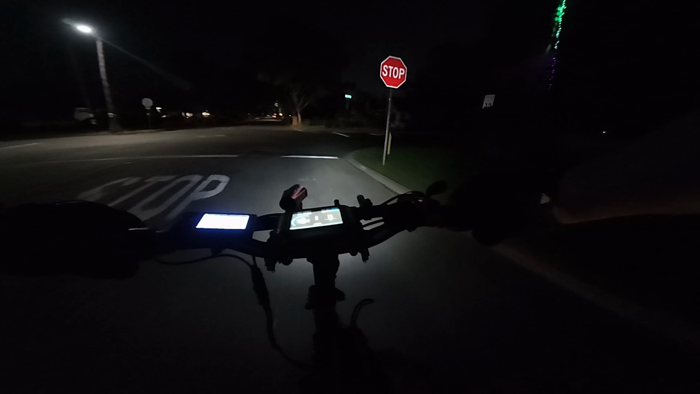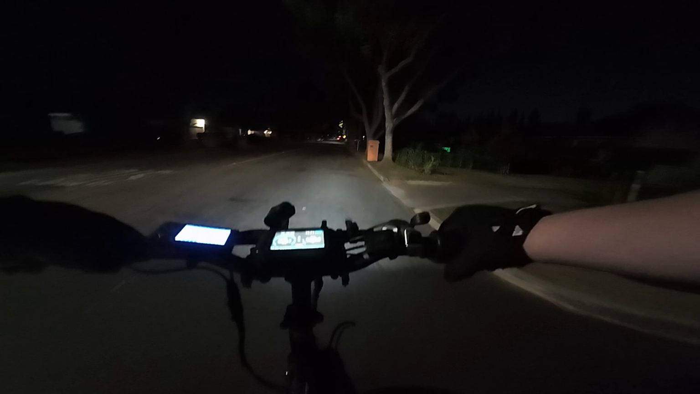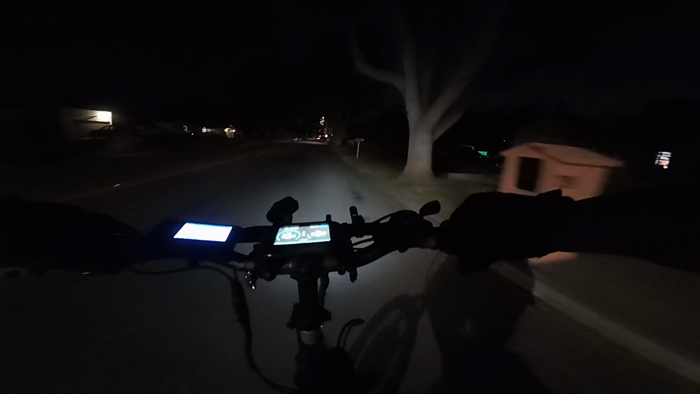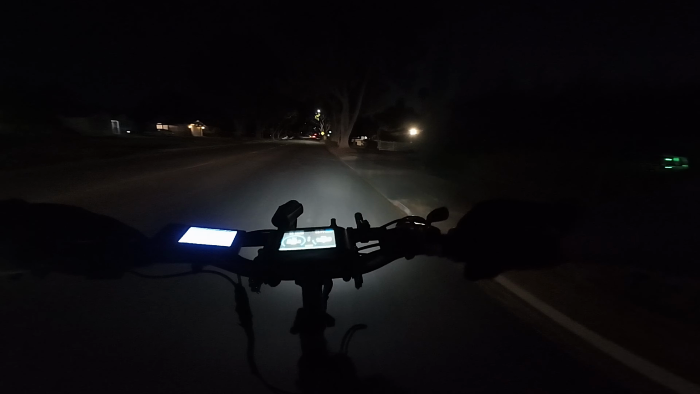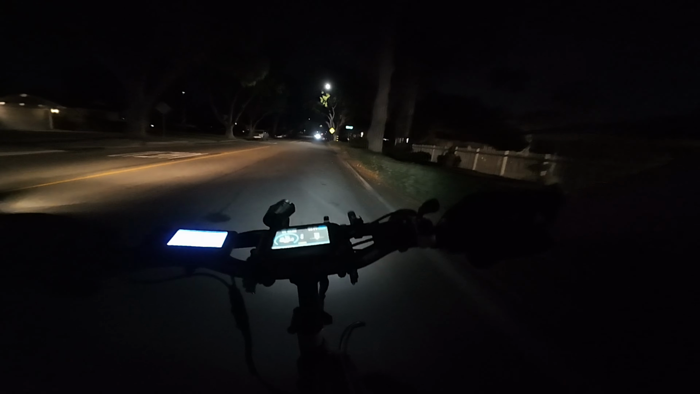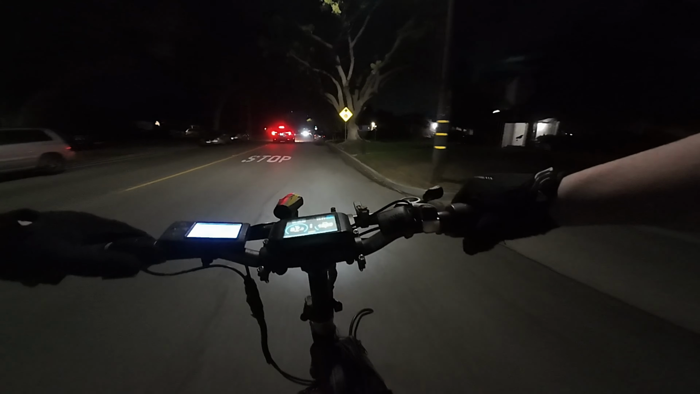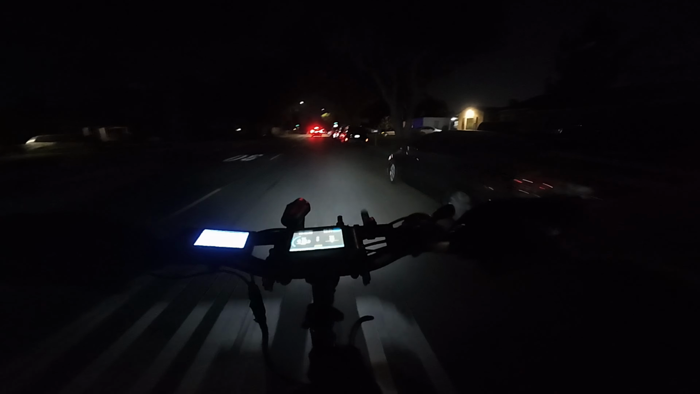Somebody coming up behind me. Oh, that was a pop. I heard my spoke snap. Gosh darn it. Hope I just ran something over. So that's not the shortest ride I've ever taken, but it's pretty short.